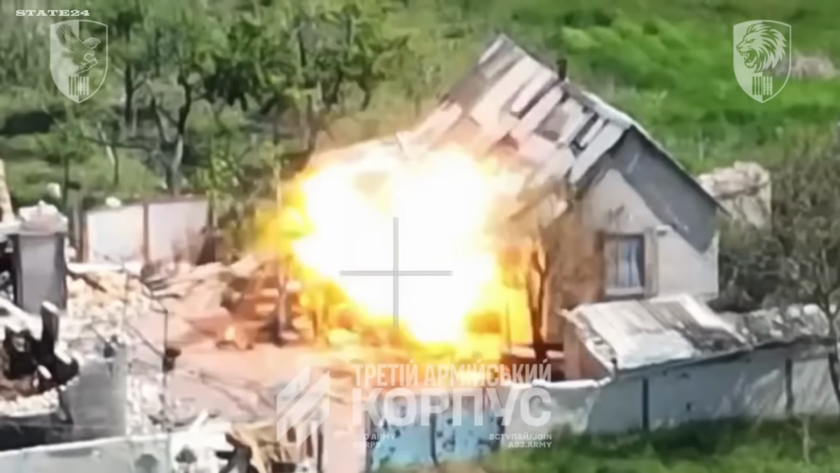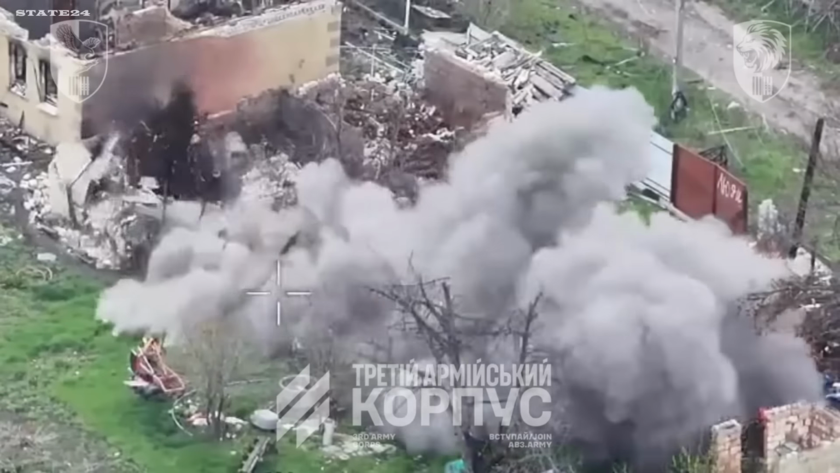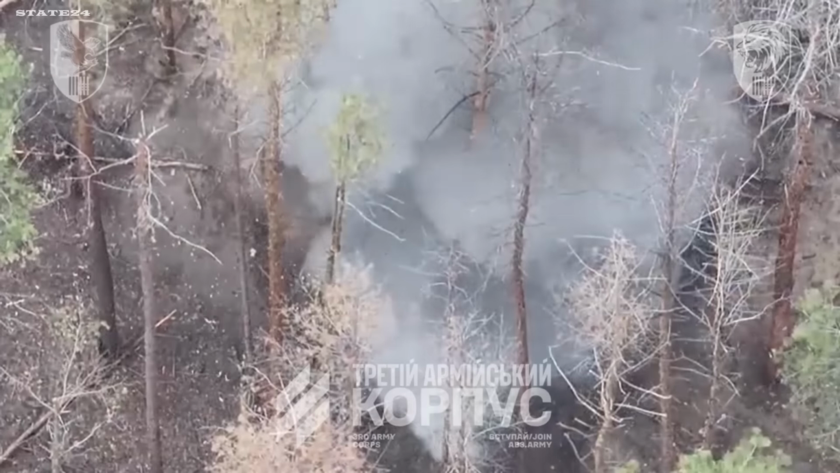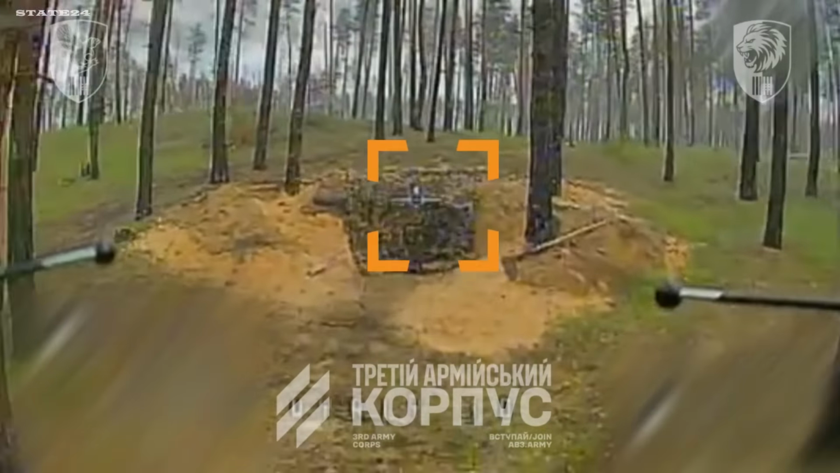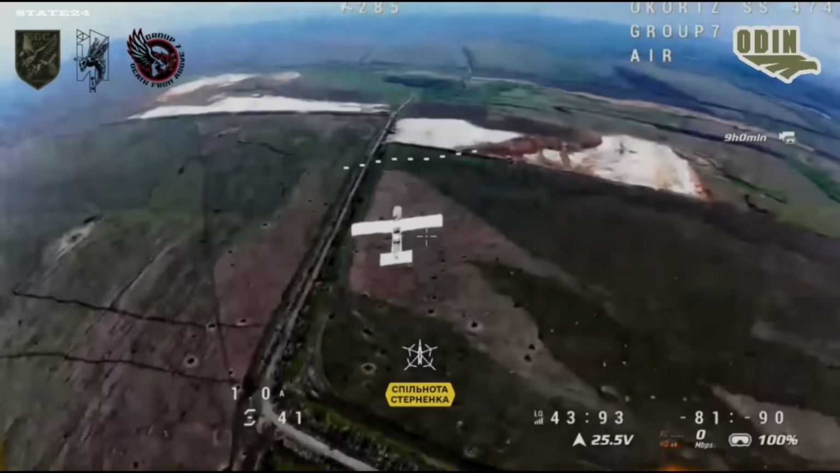Every building cleared is a position that can't be held. Every shelter destroyed is one less place to stage an assault from. The sector becomes structurally unusable for Russian forces before they can establish anything. When an entire sector's buildings are systematically eliminated, is urban cover still a viable strategy for Russian forces in this area? The war isn't only on the ground.